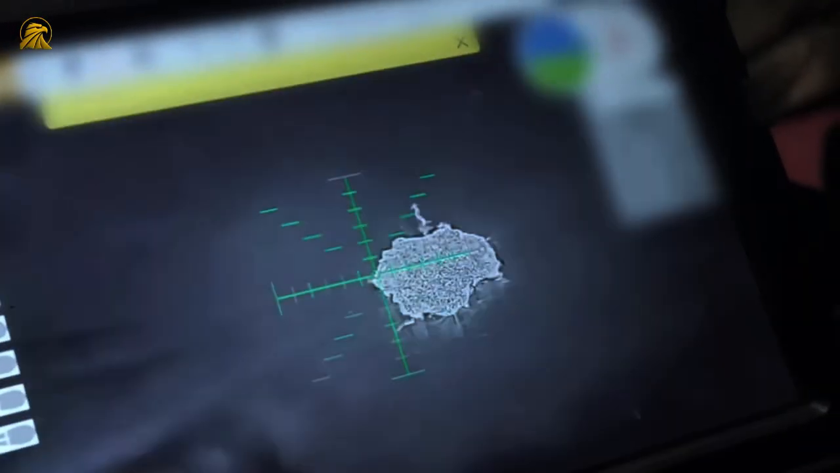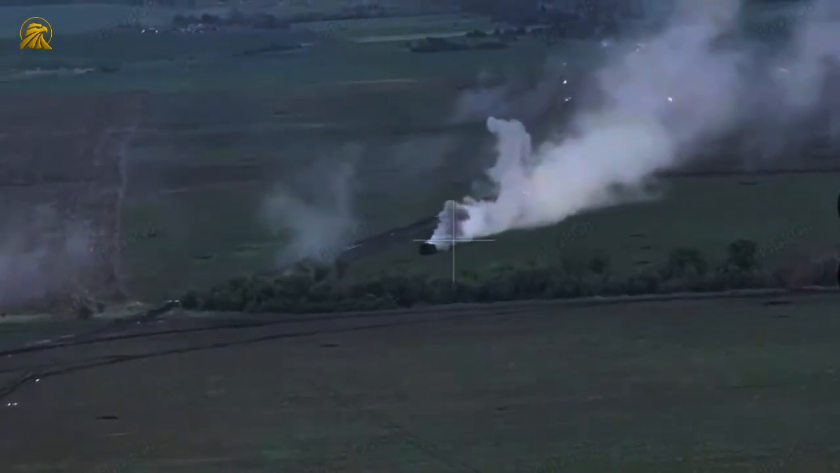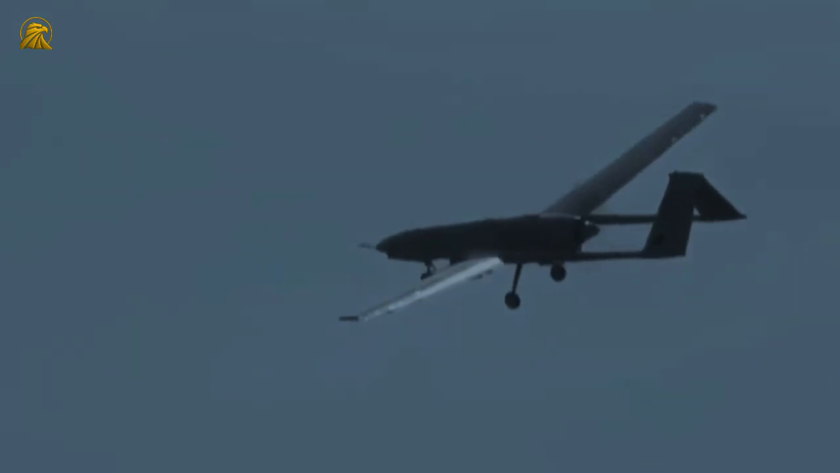This democratizes military capability in a way few people ever anticipated. Smaller nations, non-state groups, and defense forces with limited budgets now have access to capabilities that were once exclusive to military superpowers.